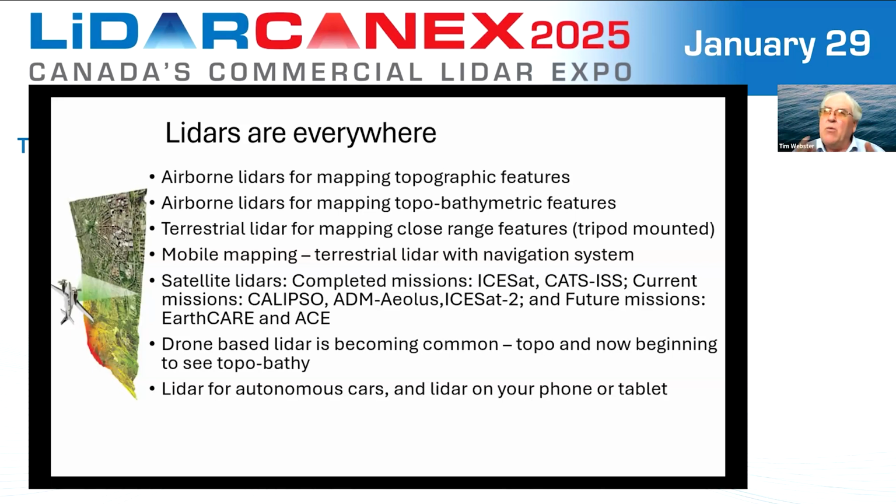If you're interested in what's happening on the space satellite side, just have a look at some of these things on the internet. Now, more recently, drones are becoming LiDAR equipped. We've seen quite an advancement in topo-lidar drone mapping in recent years, and now we're beginning to see topo-bathy being pushed out into that drone environment.